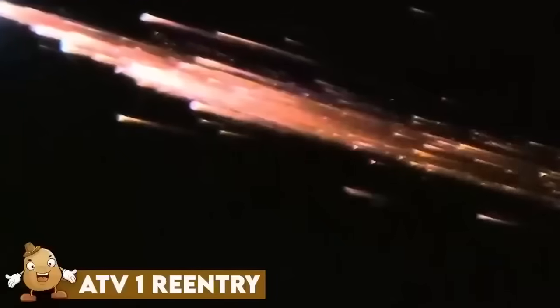ATV-1 re-entry. The video showcases the dramatic and controlled re-entry of the European Space Agency's Automated Transfer Vehicle, ATV, into the Pacific Ocean. The robotic cargo spacecraft executed a carefully choreographed descent, with 2 deorbit burns over a span of 6 and 15 minutes respectively, before re-entering the atmosphere at an altitude of 75 miles. The re-entry was completed within 12 minutes, and all debris was deposited into the South Pacific Ocean, southwest of Tahiti. Far from being chaotic or destructive, this event was a display of precision engineering, a spectacle more beautiful than any fireworks show. A cloud.